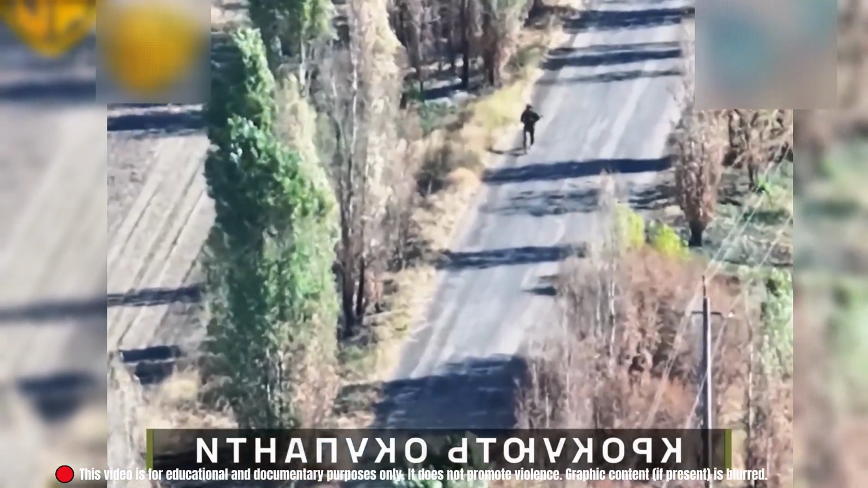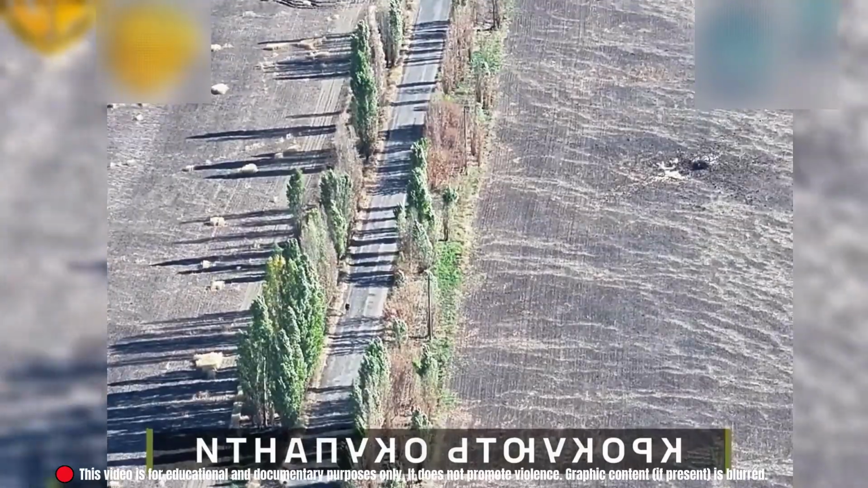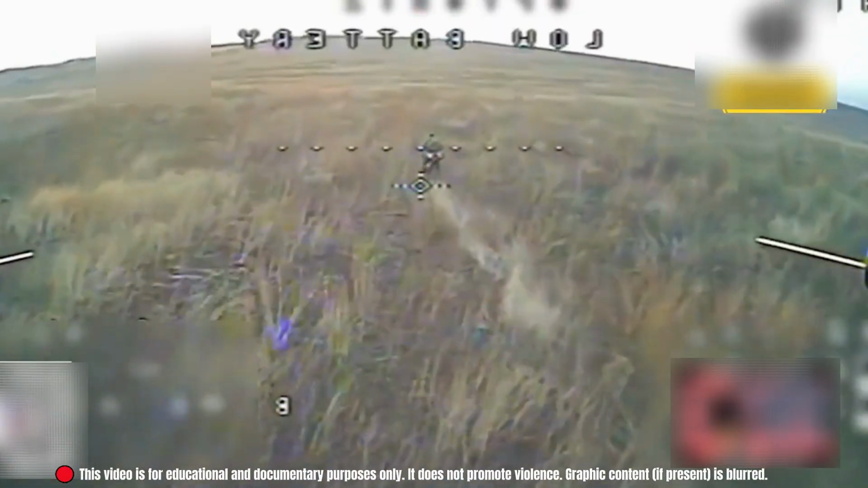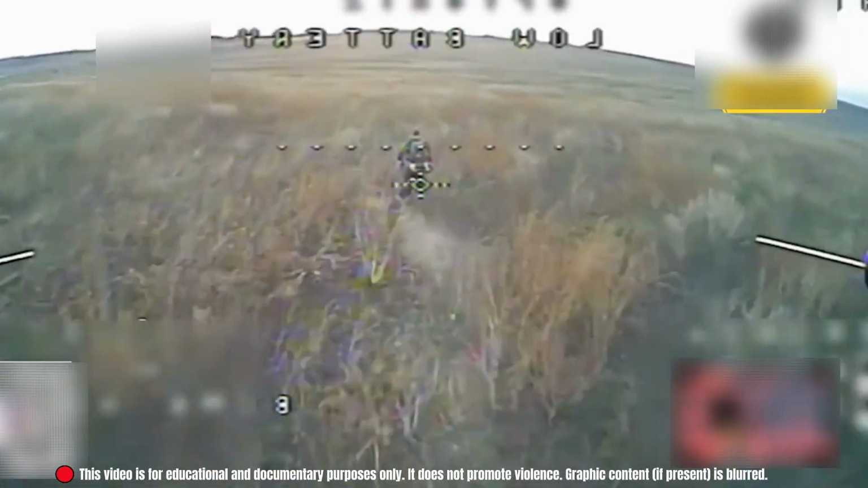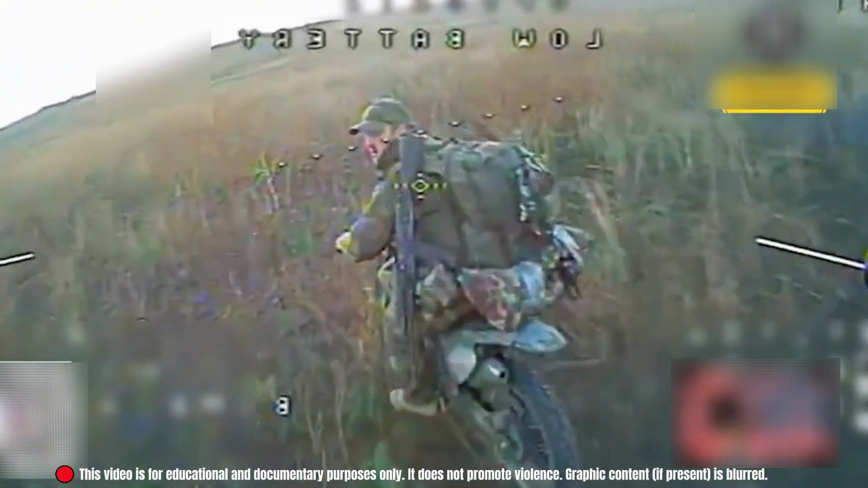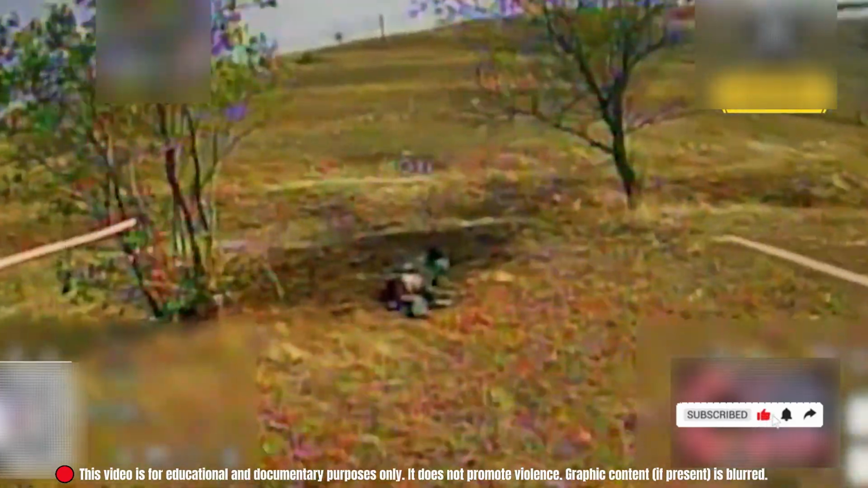In the Bilohorivka to Siversk direction, the Apache unit of Ukraine's 81st Airborne Brigade hunted along the tree line. A lone Russian soldier on a motorcycle crossed open terrain. The FPV drone locked on and followed, silently. When he looked back, it was already too close. Moments later, multiple drones were launched, sweeping the area. One by one, isolated infantry were tracked and struck. There was no time to regroup. No one escaped. The strike left nothing intact.